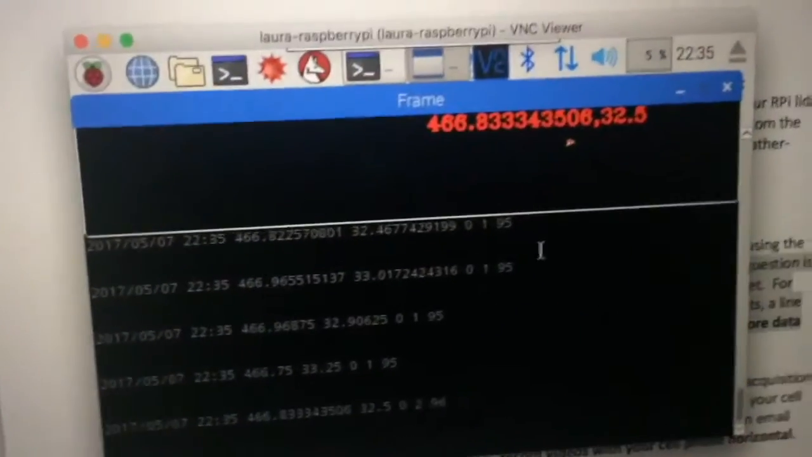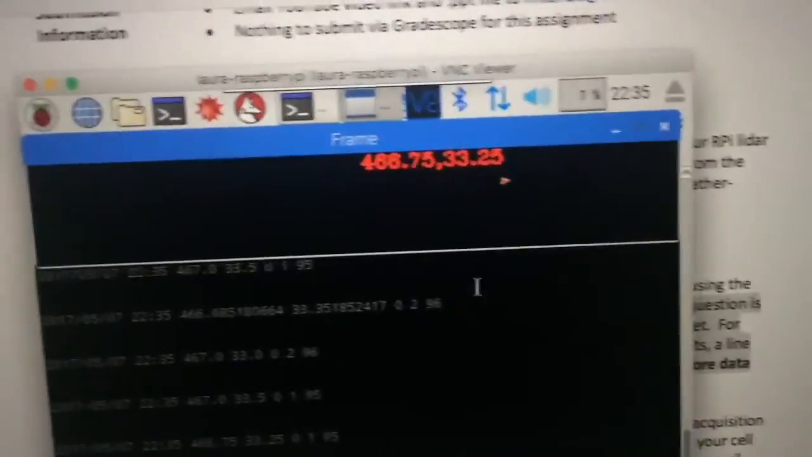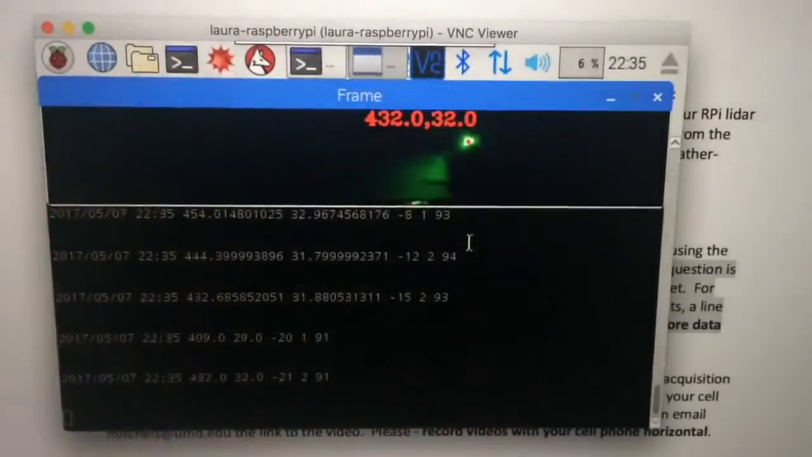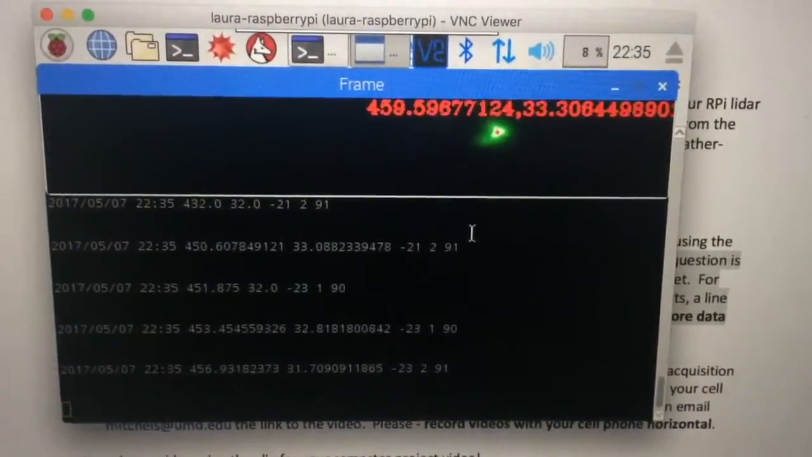As you can see, the Homework 7 Pi script is able to track the laser point right there on the screen, and as I move my scanner up and down, it still is able to track as the laser point moves from side to side.